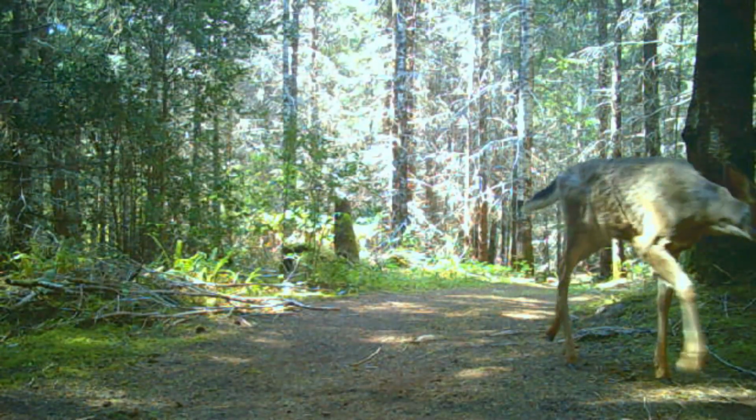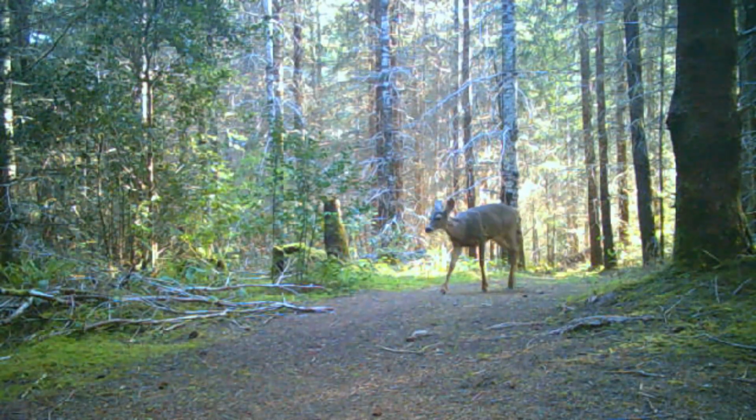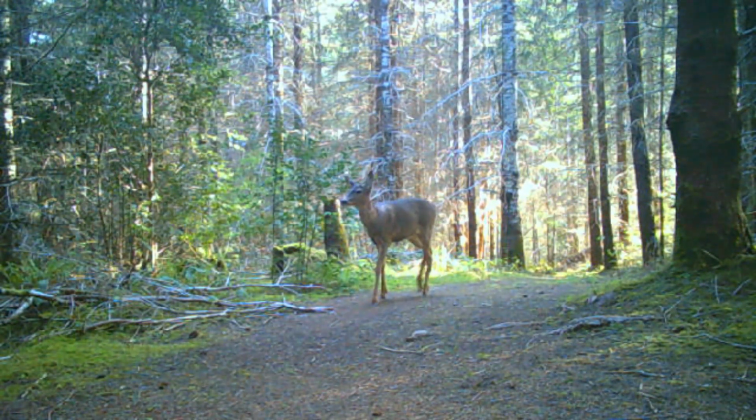And here's another deer at Coyote Canyon. Got good placement for the camera there. I seem to get a lot of cross traffic where the camera is, so that's good. And I believe this is our last clip of a deer here before we switch animals.